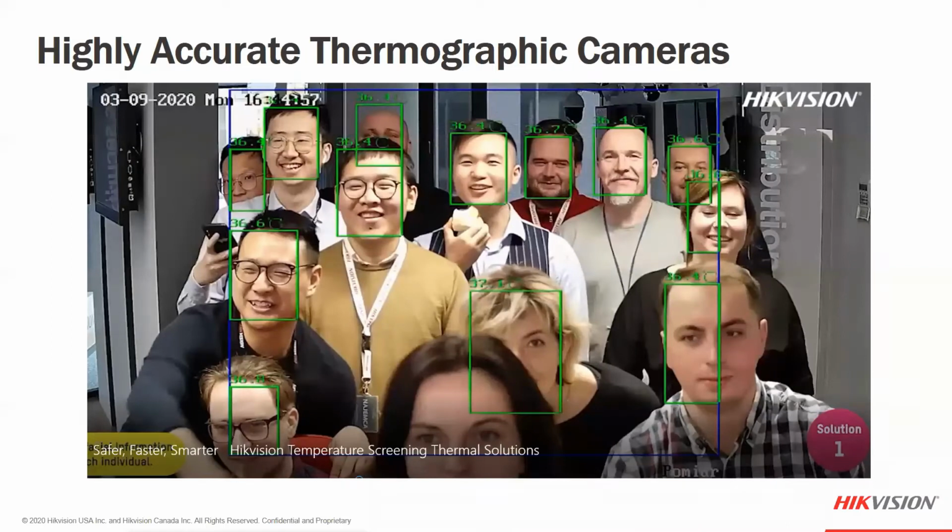And this image, I like this one. As you saw, this was a whole group of people walking through very quickly. Within the camera itself, there is a face detection algorithm that can detect up to 30 faces at a time. It does allow for people to walk through very quickly. You can see how quickly the temperature was actually populated on the screen as they walked by. So this is a function within the camera that can actually detect up to 30 faces at a time.